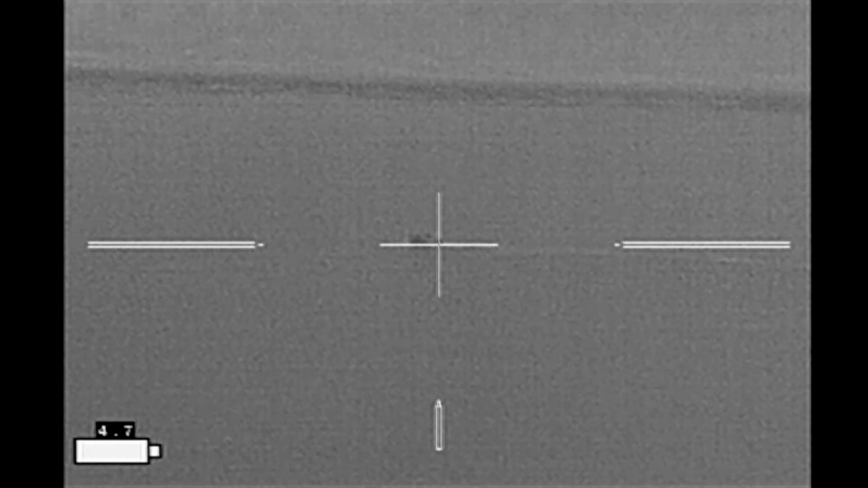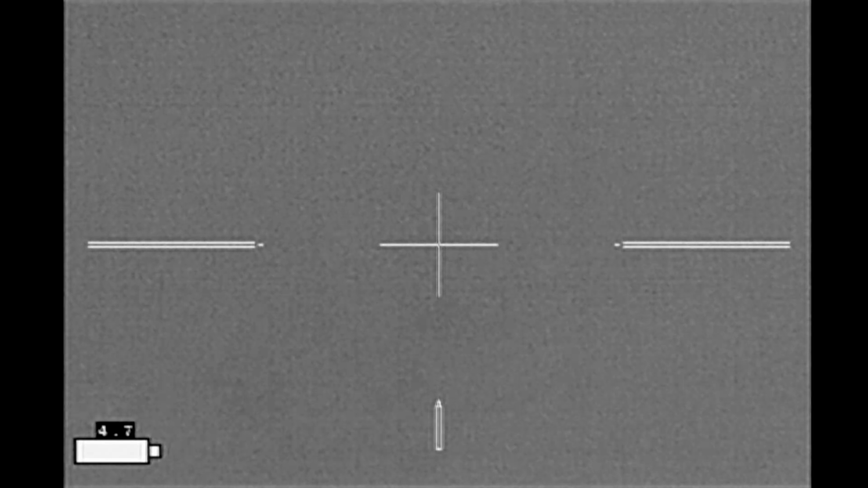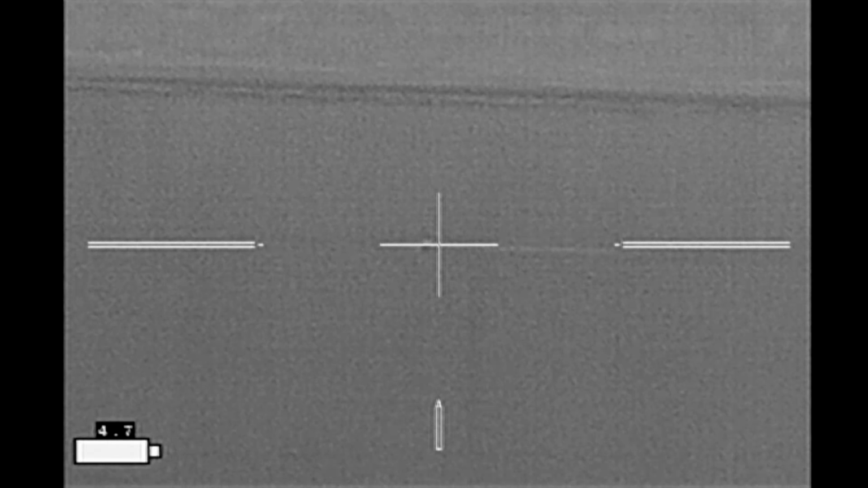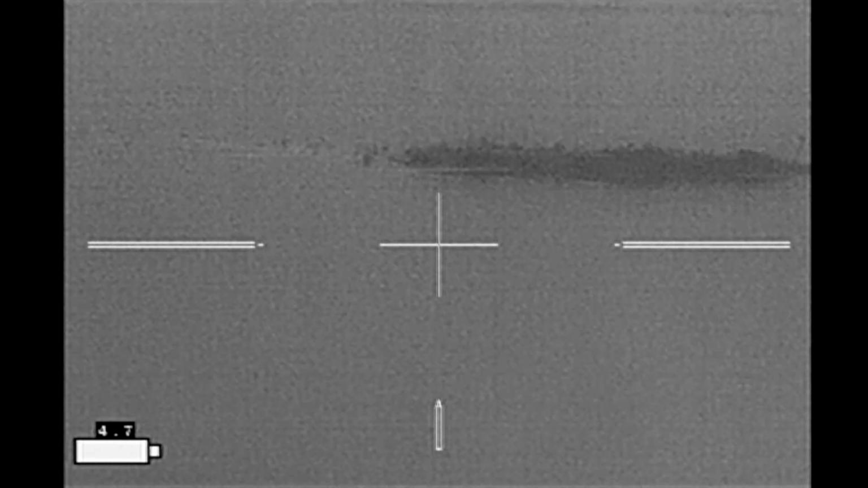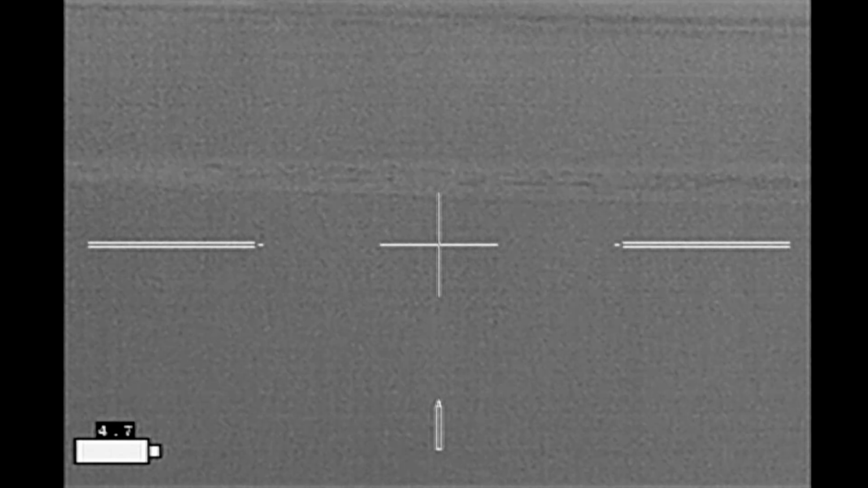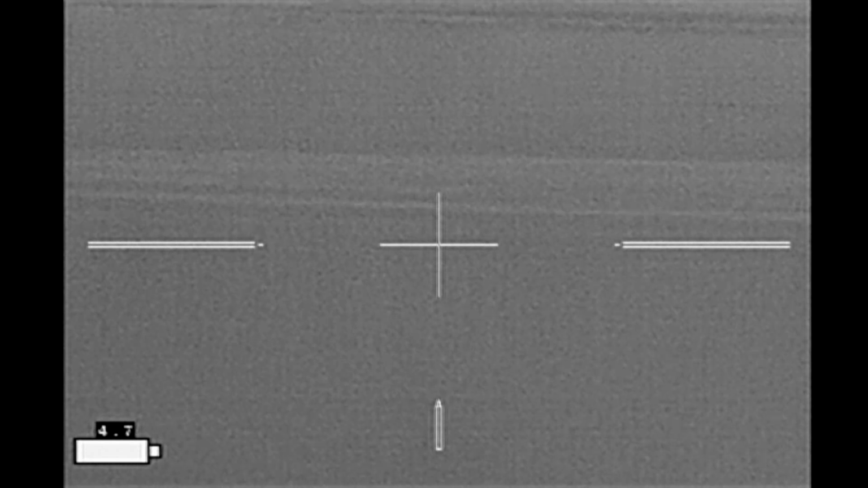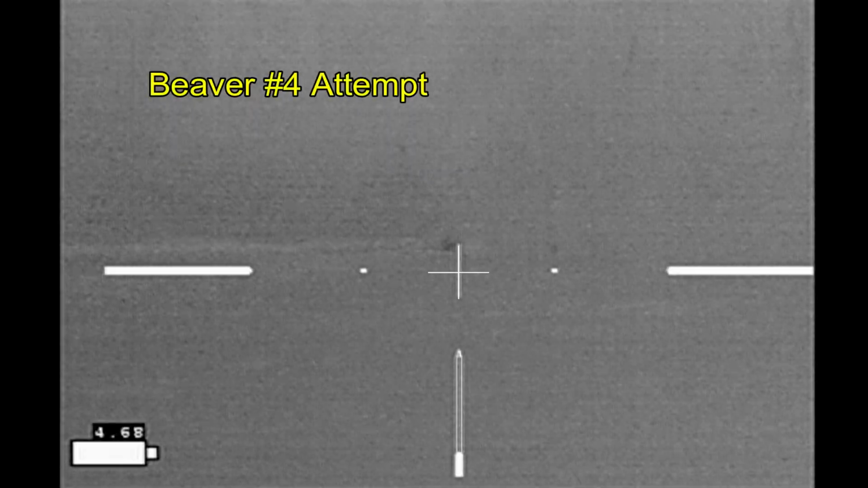And we're slowly panning outside of my range. I'm going to have to pick up the sticks and shift them to the left a little bit. Here we go. Nice long shot. We've got a body. And we got a body. Like I said, so that's 2 beaver for the night.